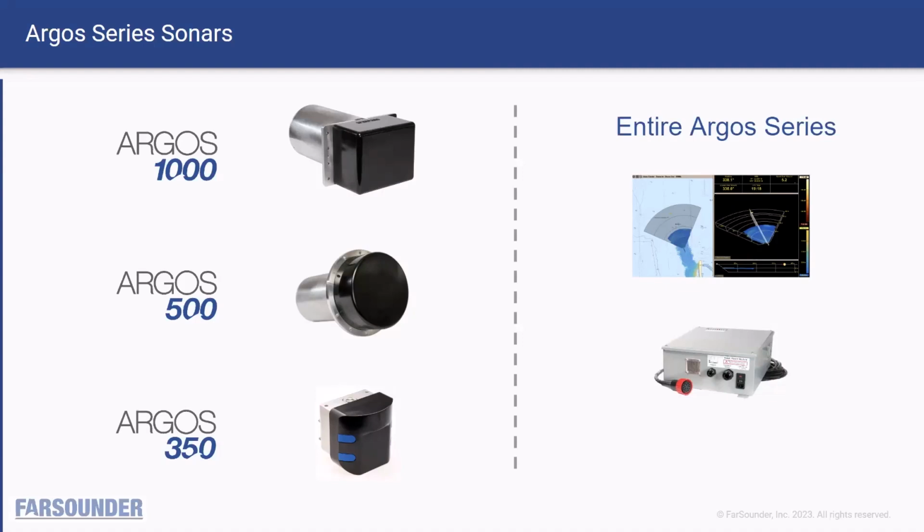All of these models utilize the same sophisticated sonar processing, display software, and machine interface, and all have the same type of inboard equipment, which we call the power module. A FarSounder supplied cable is used to connect the transducer module to the power module and features an underwater wet mateable connector. This allows the transducer module to be installed or removed by a diver underwater.